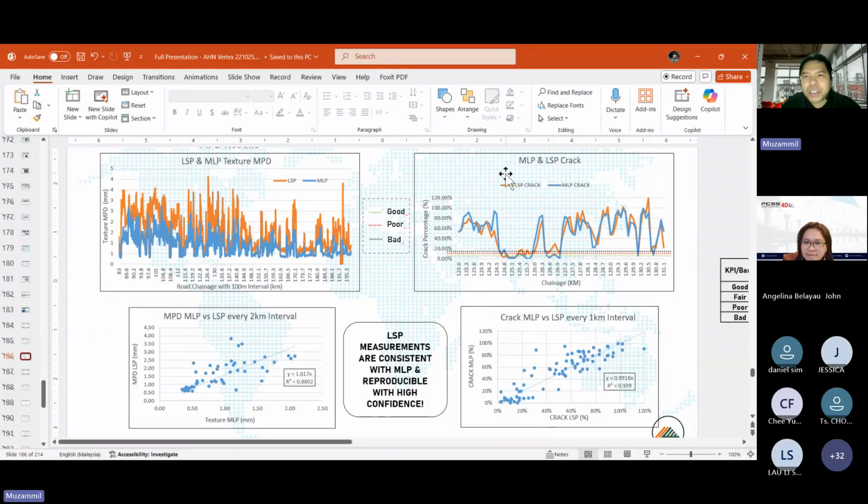On the right hand side is showing the MLP, the conventional one, the laser crack measurement system. The system designed for cracks. It is special, only designed for cracks, as I said. Even then, the accuracy, as you said, is really comparable, almost 1 to 1. The R square, the correlation is 94%.